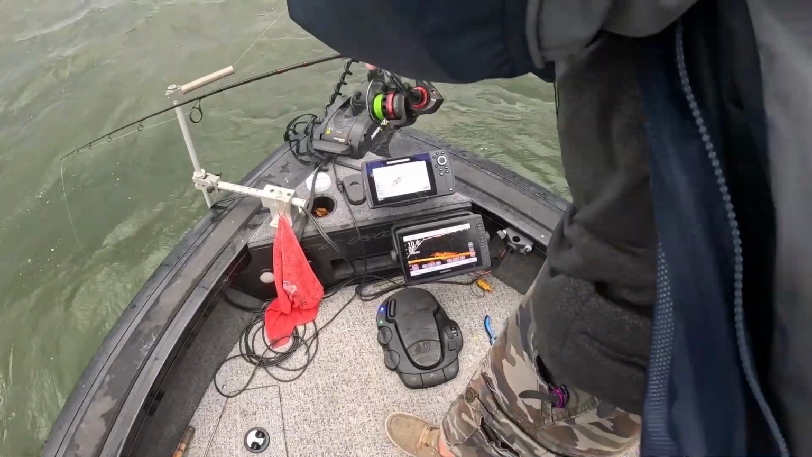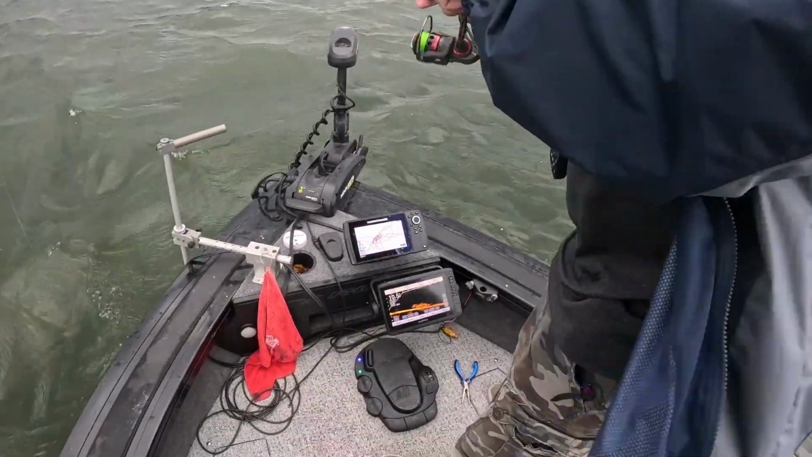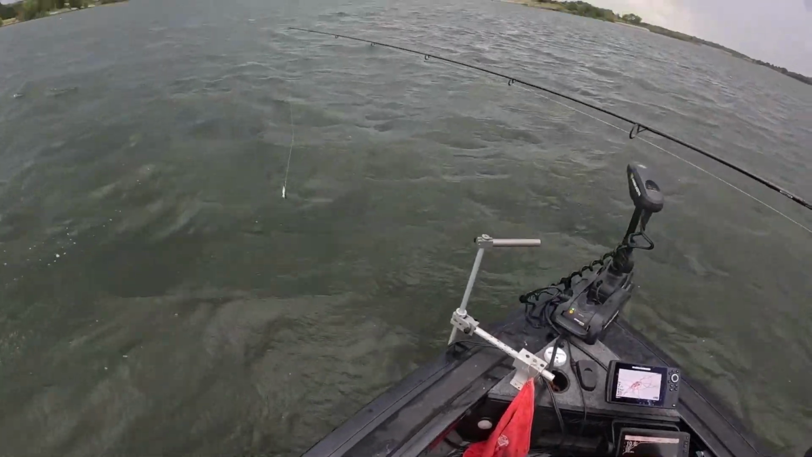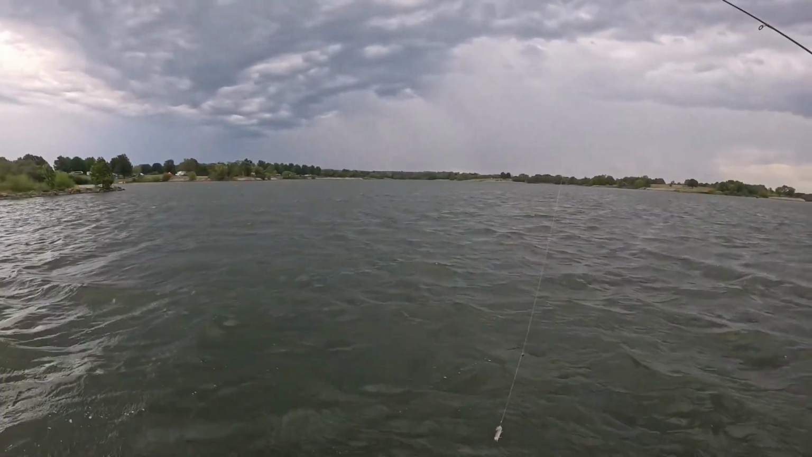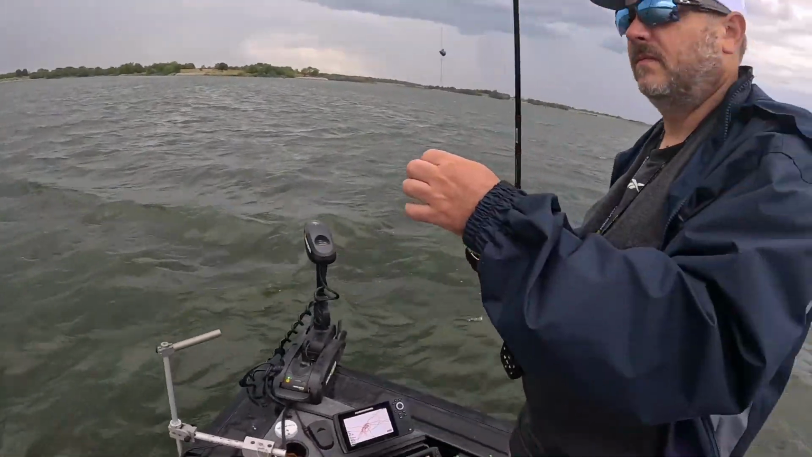Are they down there on the pile? Yep. Are they active and biting? No, they are huddled up. They're in it. They're not chasing. They're not coming out after it. So we got to find something else. And the wind has just picked up like crazy. I don't know if more storms are coming in or... Foot tall waves right now. Yeah, it's not ideal, but let's go find something else.